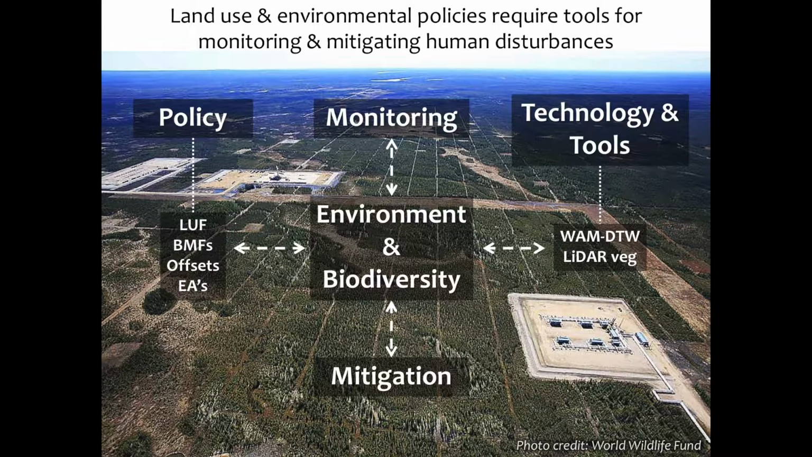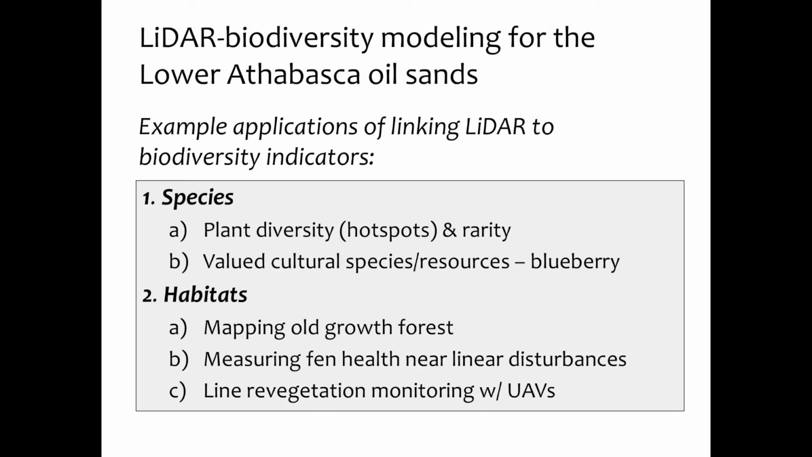All those things are dependent on information and knowledge about some form of the environment or biodiversity or indicators of interest. And there's much work done on monitoring and mitigation, and it's combining the technology and tools such as Lidar, kind of depth to water, or the Lidar Vegetation Metrics to address some of these questions.